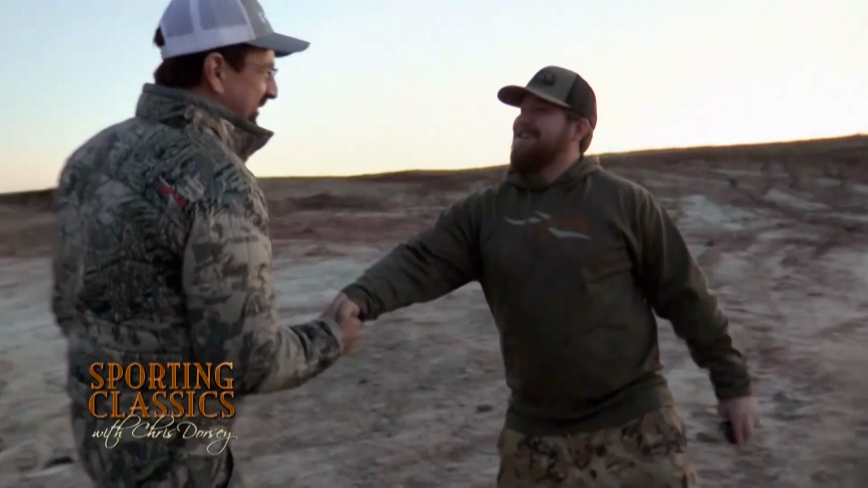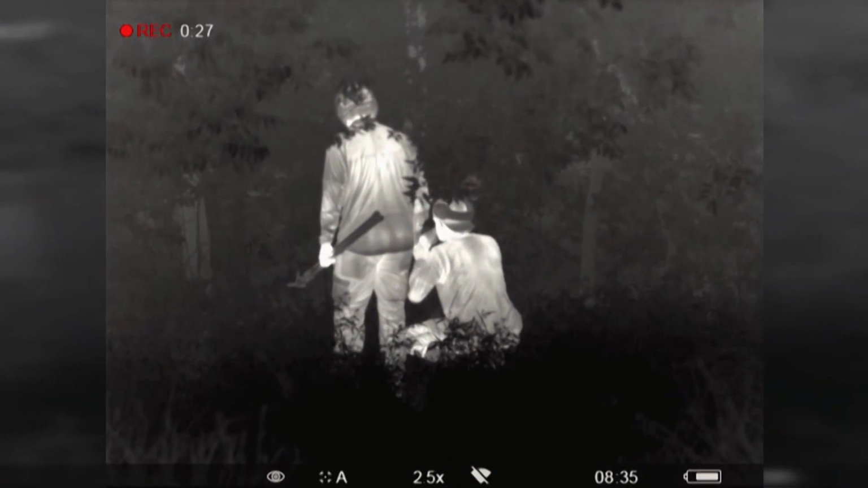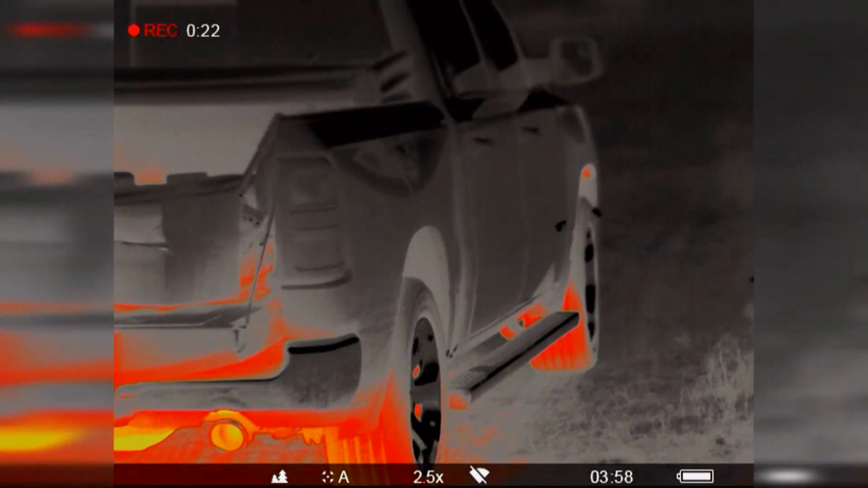Yeah, we've been out here hunting with North Texas outfitters, putting hogs on the ground with thermal imaging devices, and hogs are a huge problem here. So it actually serves a couple of great purposes. One, we're helping farmers and ranchers, and two, we're getting some great meat for the cooler, and three, we're just having a great time.